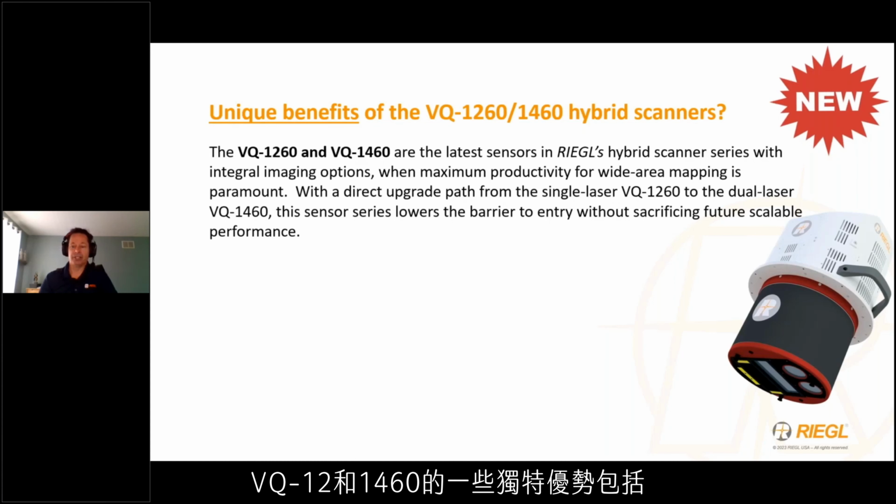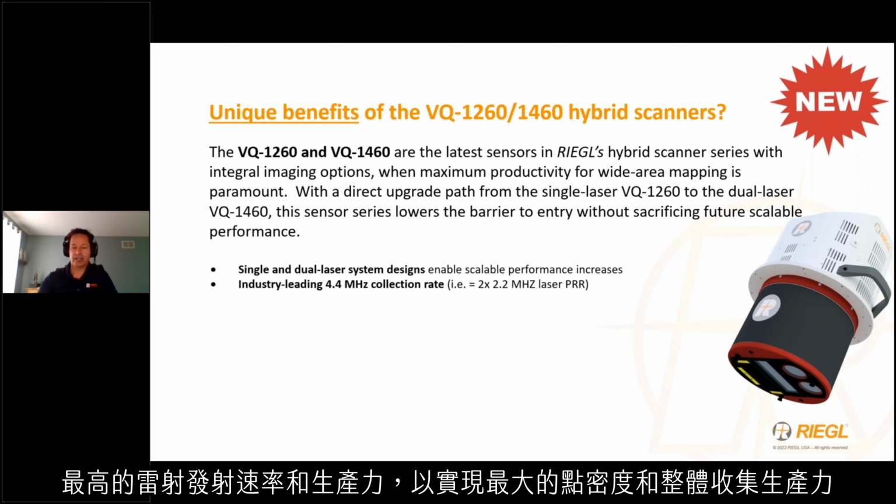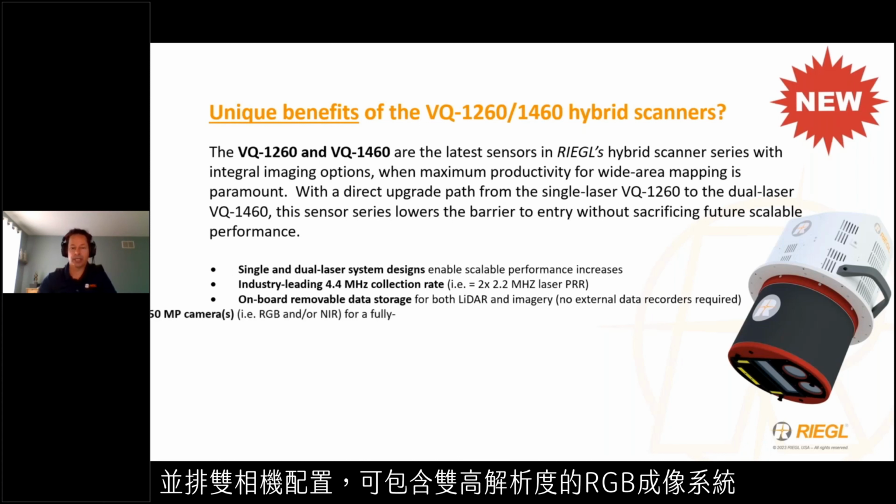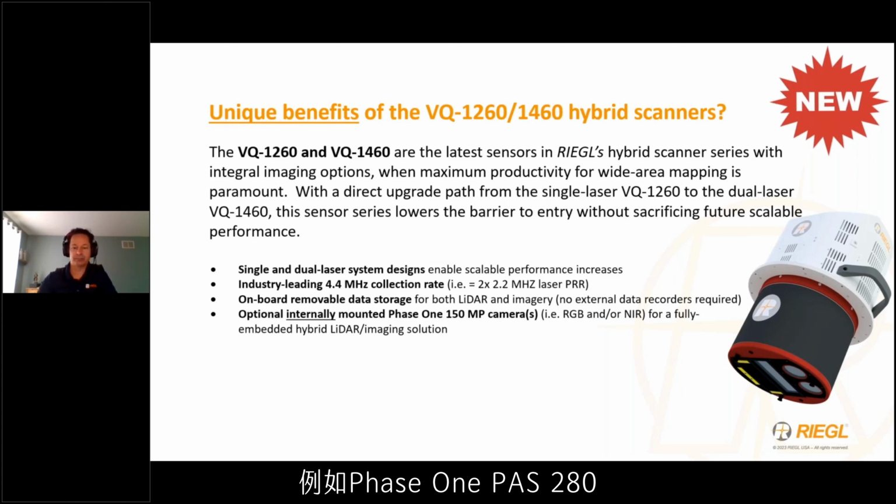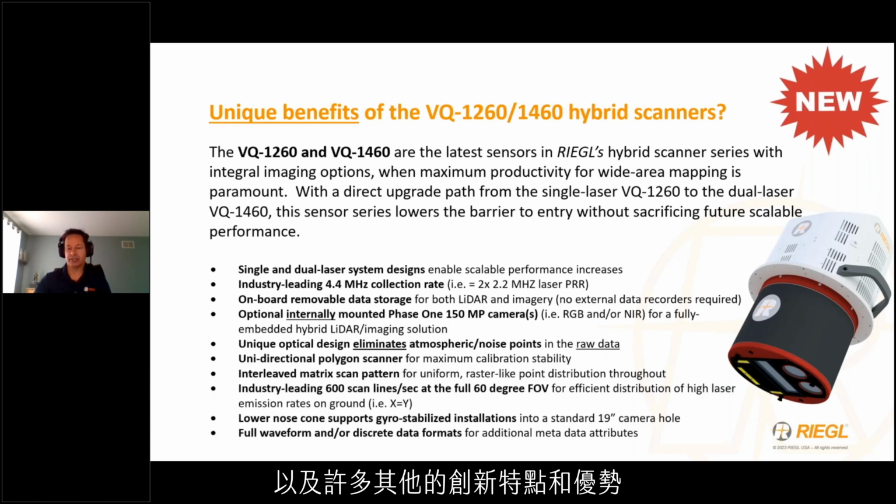Some unique benefits of the VQ12 and 1460 include a direct upgrade path from a single channel to dual channel system for scalable performance, the highest laser emission rates and productivity in the segment for maximum point density and overall collection productivity, a smaller installation footprint resulting from the inclusion of onboard data storage and the removal of external data recorders, a side-by-side dual camera arrangement for the inclusion of a dual cam high resolution RGB imaging system, such as the Phase 1 PAS280, a unique optical geometry that minimizes the atmospheric and noise points commonly found in similar long ranges, and numerous other innovative features and benefits.